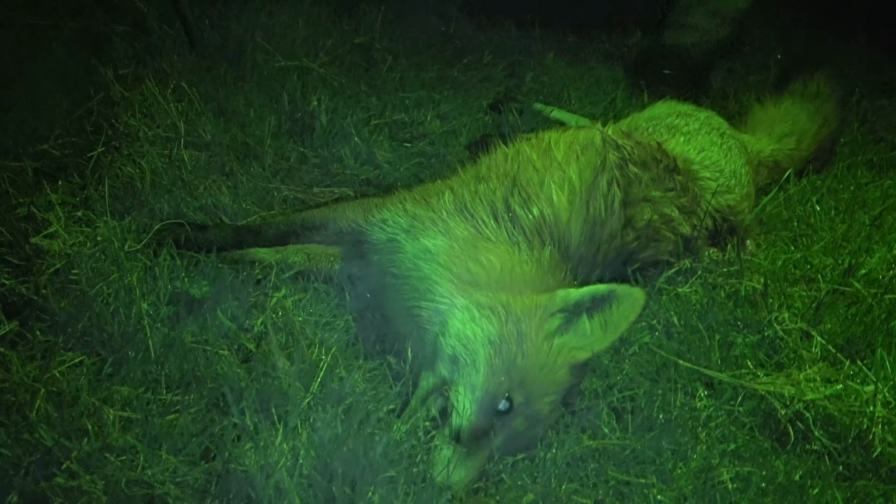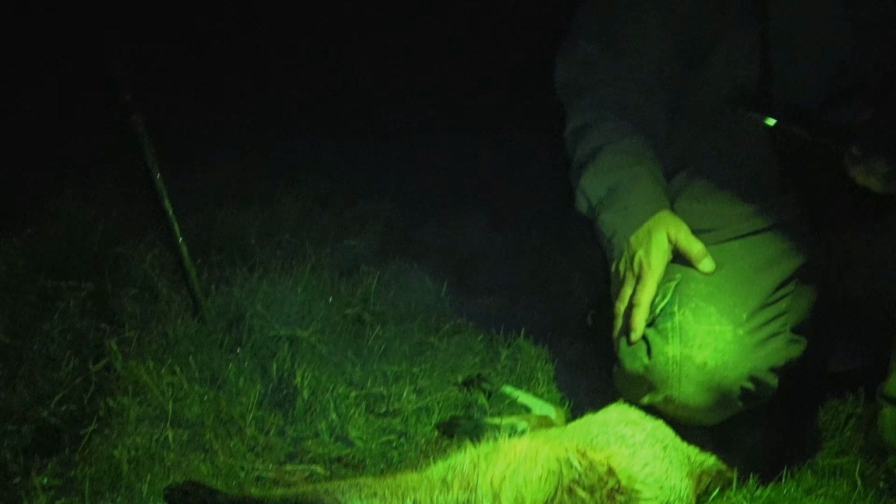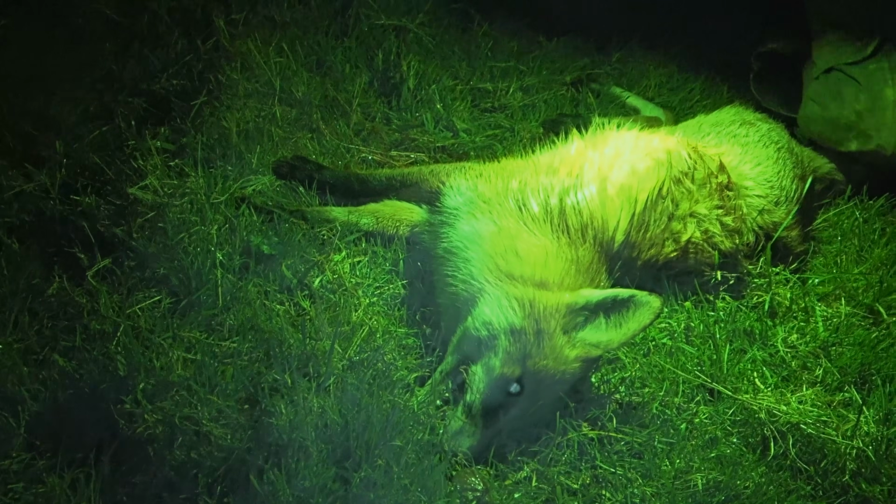Right, so there's the vixen. On this one, I had to aim a little bit further back. It just shot her basically straight through the stomach and lower chest area. She was at the front and he was standing behind, so there was just a brief opportunity where about there, the chest of the other fox was perfectly aligned. She went straight down, and the other one went out across the field for a little way. But yeah, that's two down.